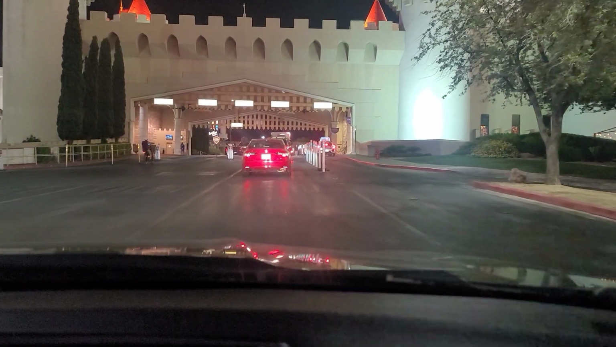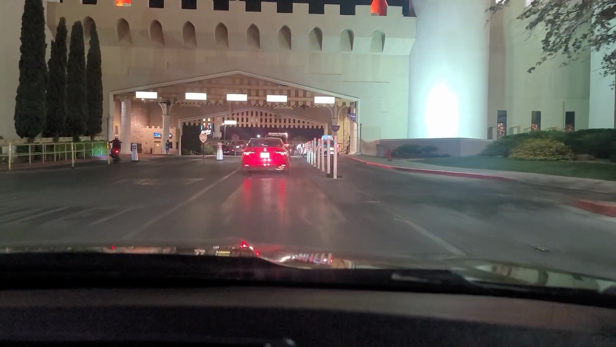I know this is one of the older hotels, and you may not get the best room that you can imagine, but they do have a lot of stuff in here still for kids. They still have the arcade. They have a lot of eating places, donut places, stuff like that for the family. Here we are in this area.